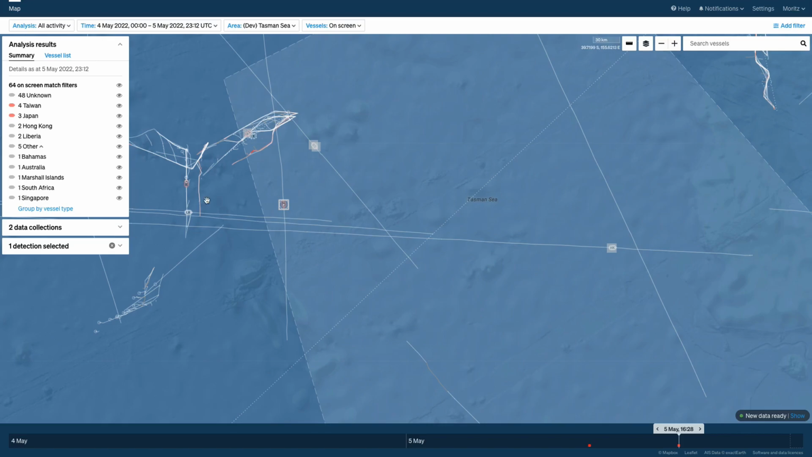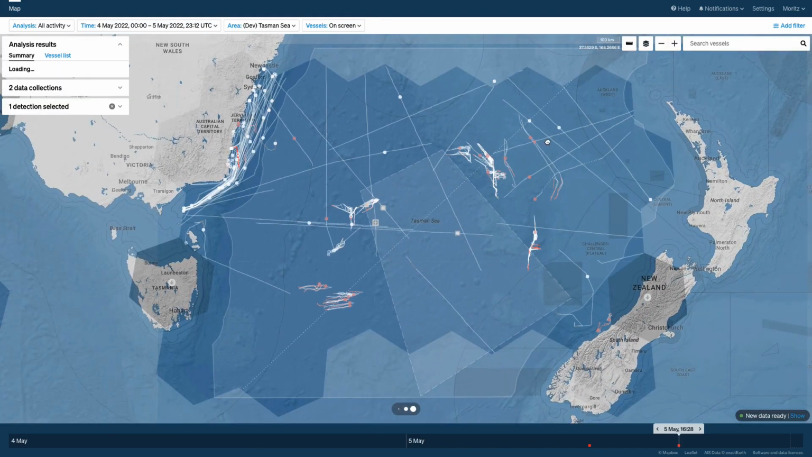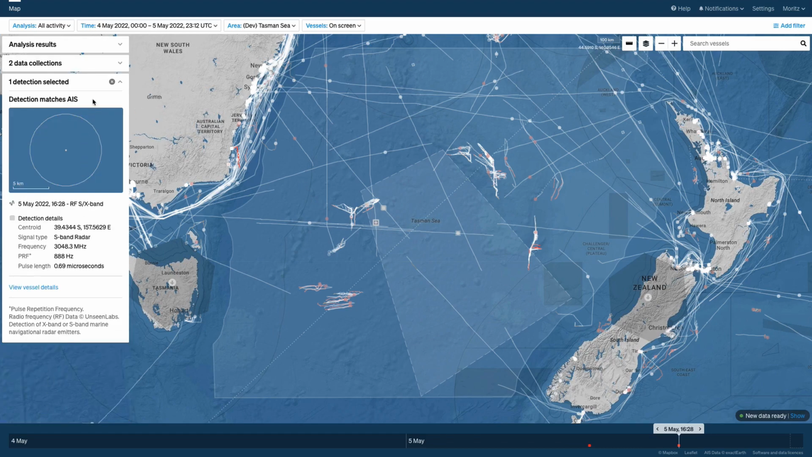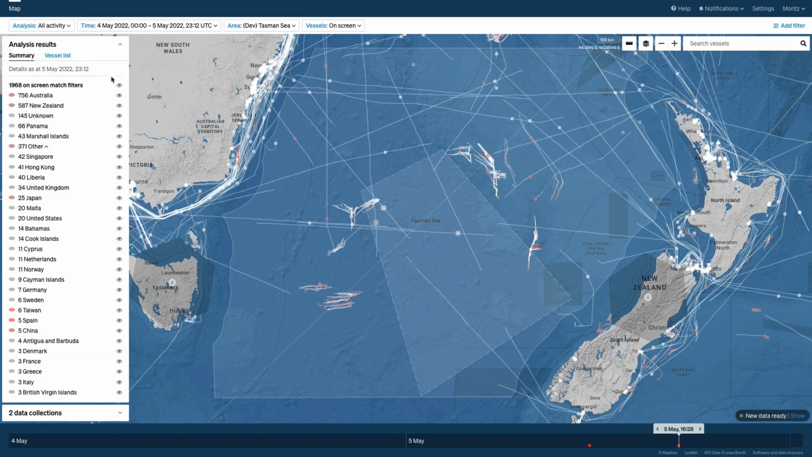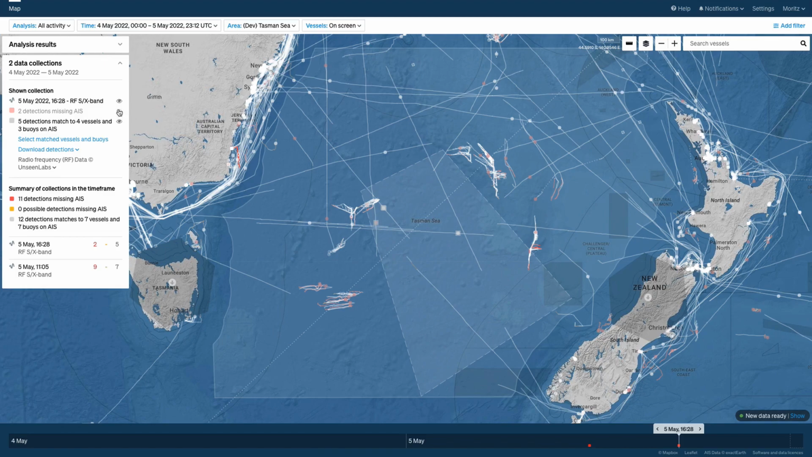In this particular acquisition, I believe we have all known AIS vessels in the area matched with an RF detection, but there are also two dark detections that we could not match to AIS.